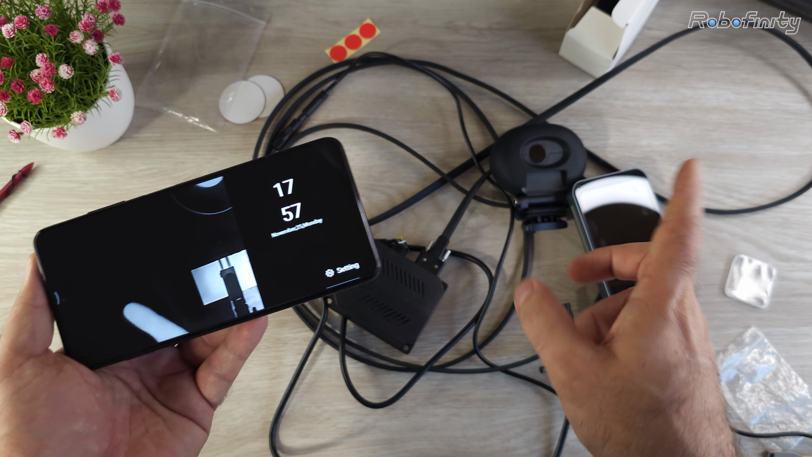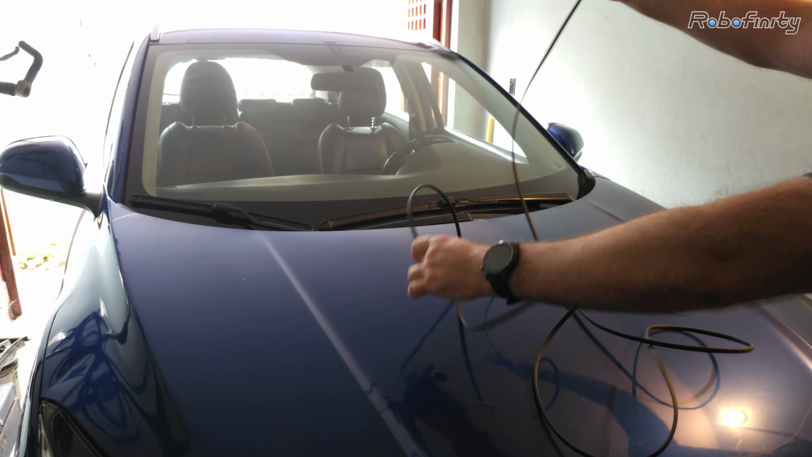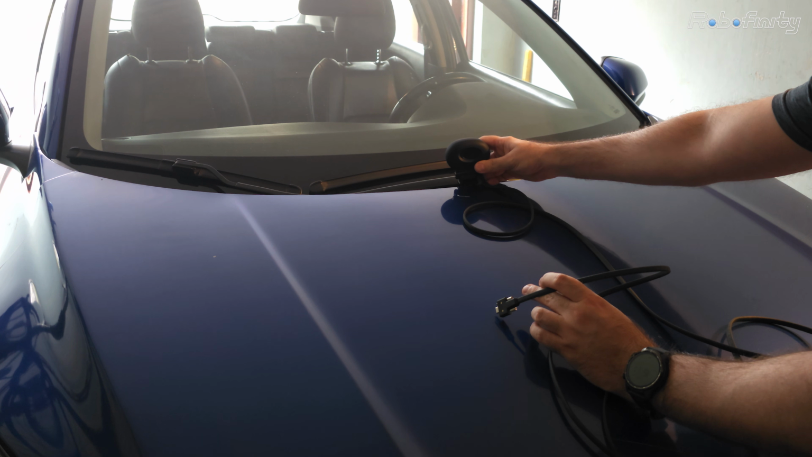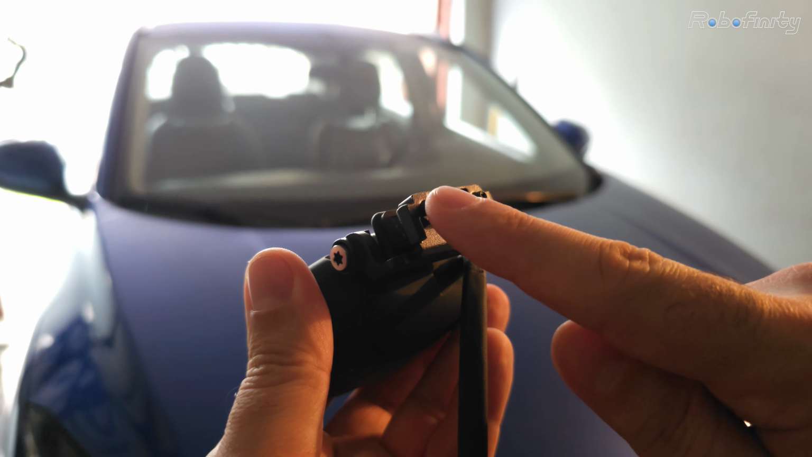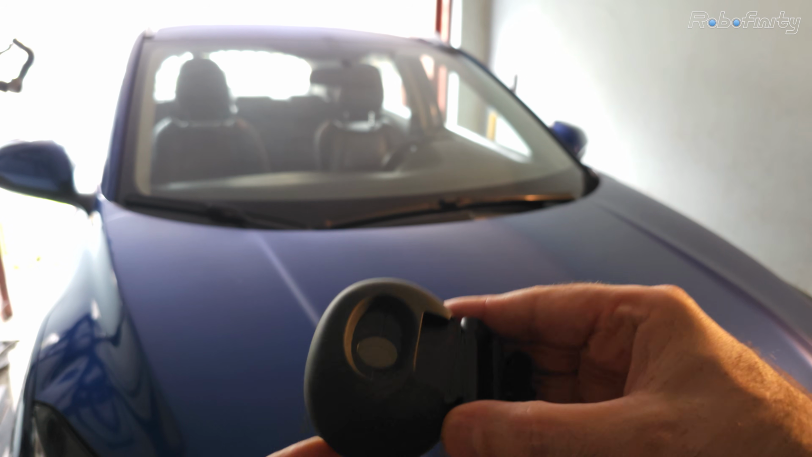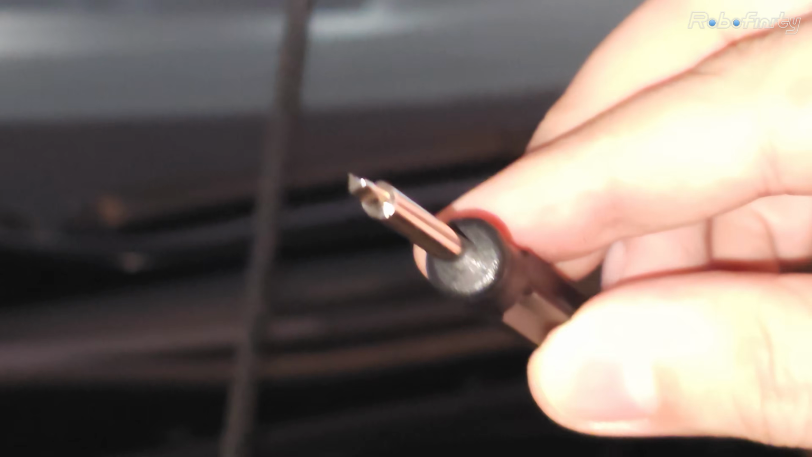And now let's see this set in real life. We have a nice and long cable at our disposal. It's going to be somewhere around here. The edge of the hood will slide between these two silicone padded plates, and then these 3 screws will be fastened. It will be immovable. For the 3 screws you need this triangle shaped screwdriver head.